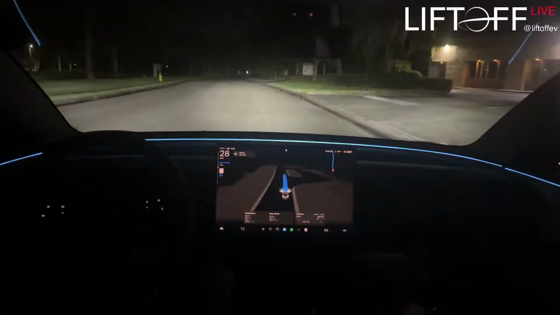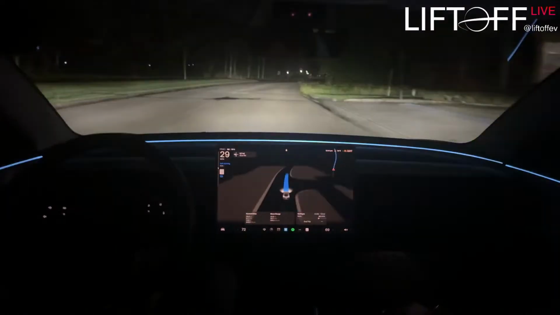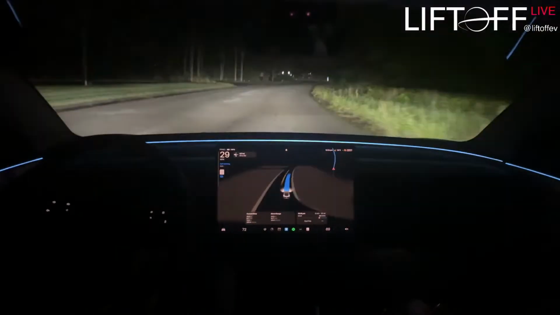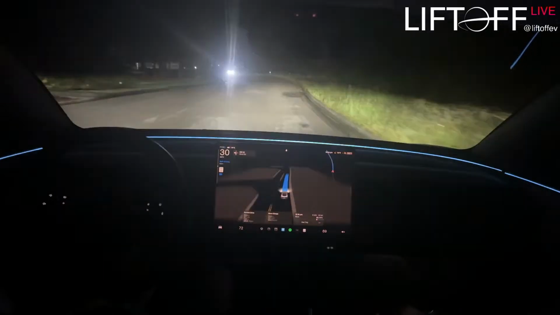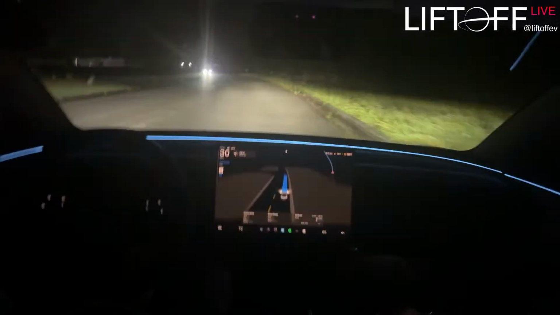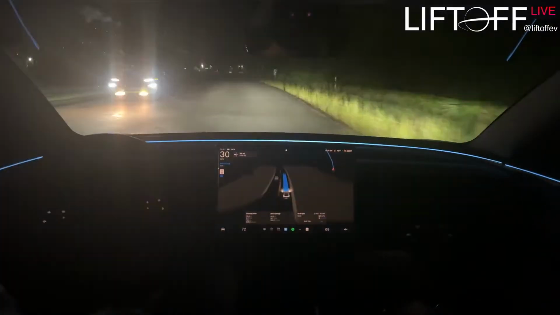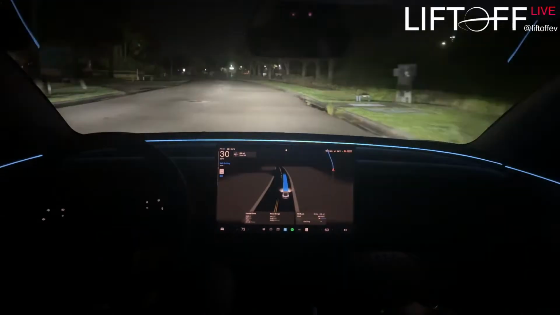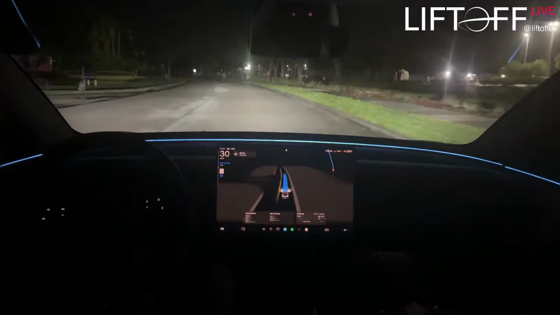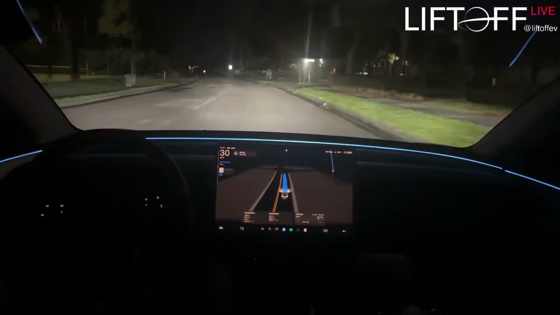You can't always take 2 seconds to commit to a decision when you're driving. I don't know. I feel like if you're hesitant like that, then the answer is to not do it, right? But it managed. It just felt a little indecisive there.